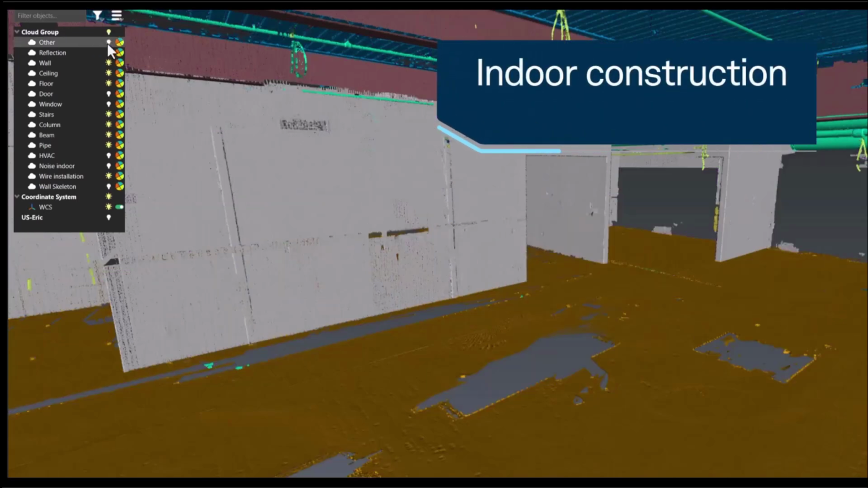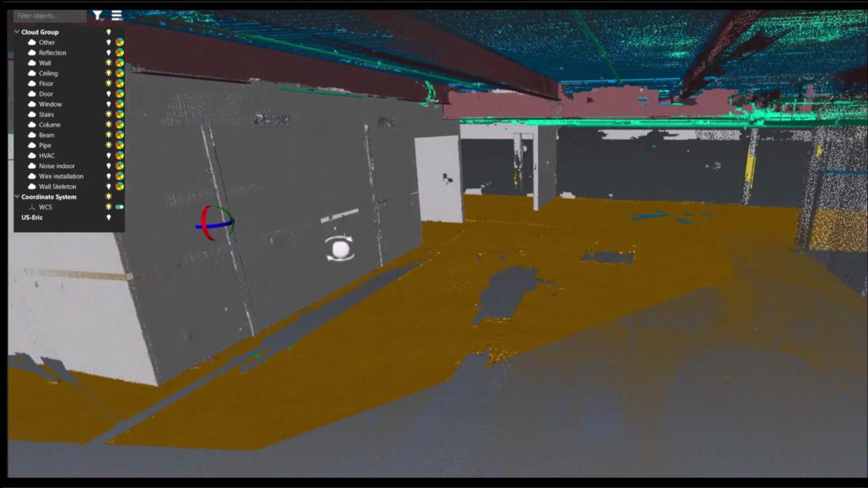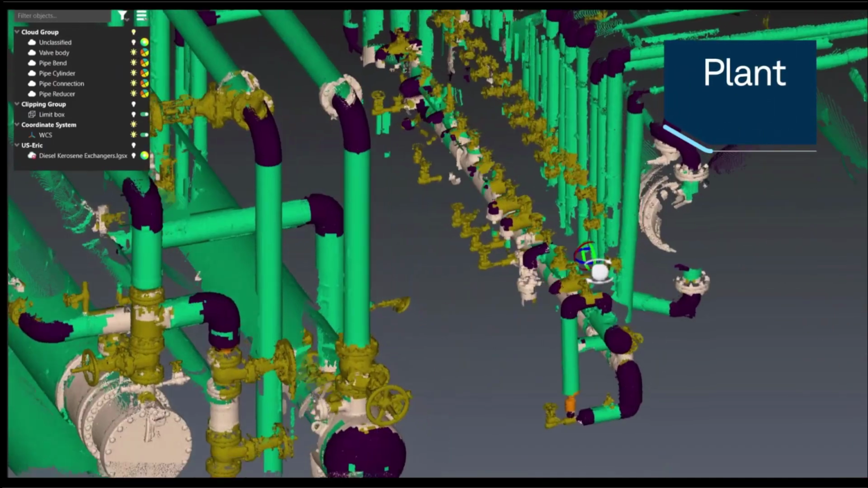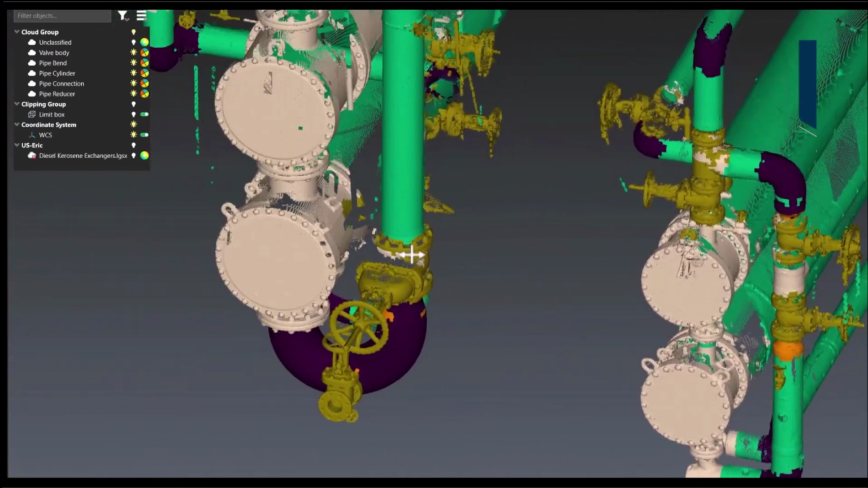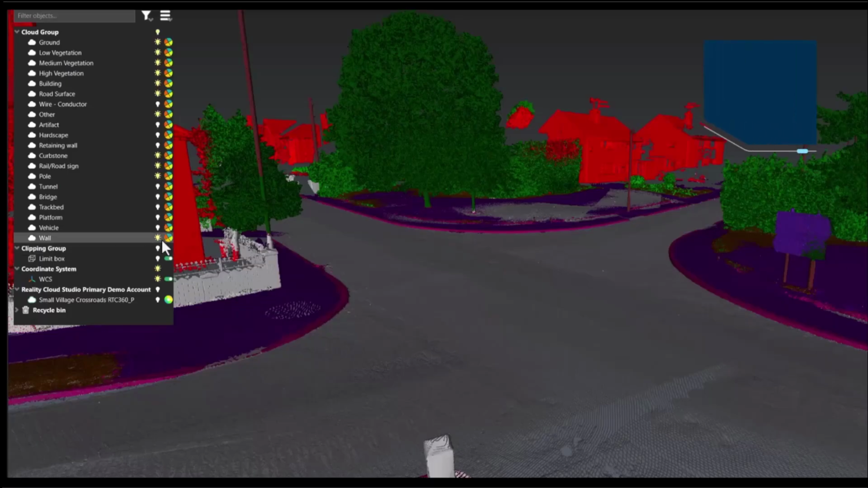So this is indoor construction. You can turn on and off all those different objects as you want to. The next one is plants. Now this is ever evolving. This is getting better and better and better. The video is actually recorded with an old version of the algorithm, so it's been updated since. So it's even better at identifying flanges and valves and generally the pipes.